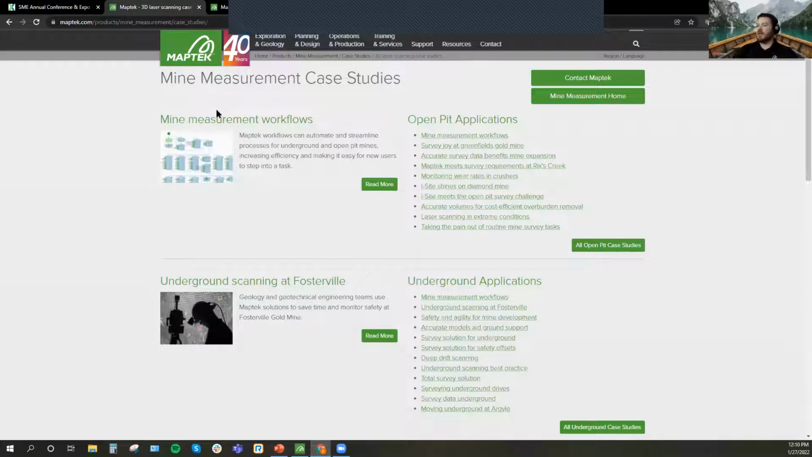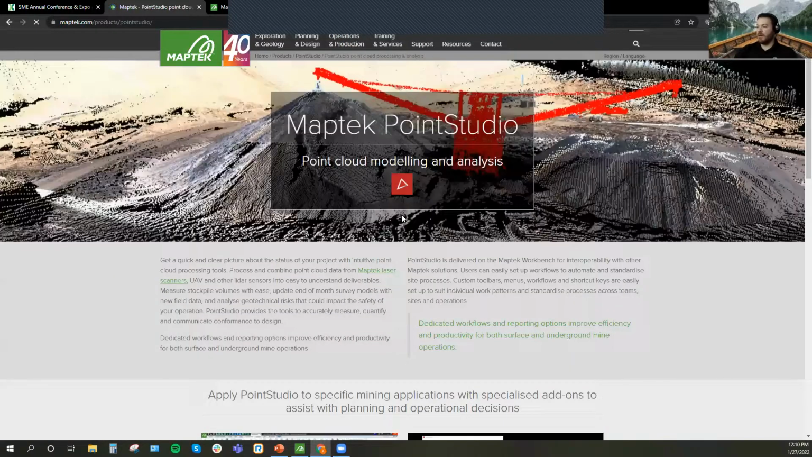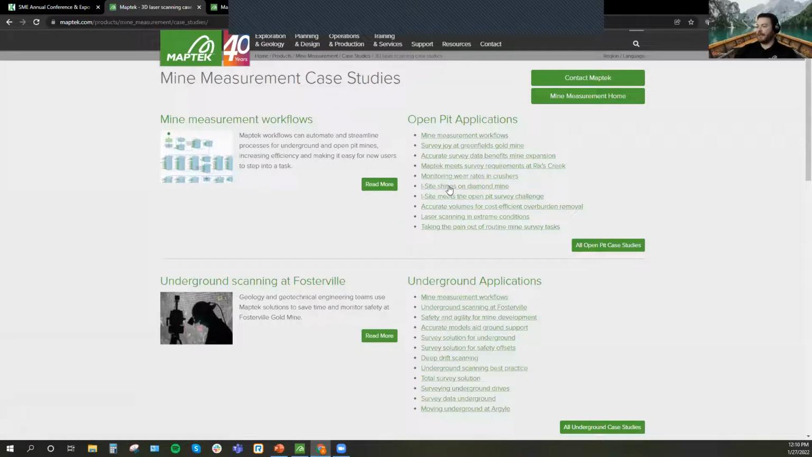So here are the mine measurement case studies. There's a couple different ways to get to that, but if you go through the operations and production tab, you have Point Studio and laser scanners here. You can click on Point Studio, and the nice part is you just scroll down and it'll take you to the case study. So everything that I was talking about is in here, a lot of different stuff, open pit and underground applications, and how even some of this can be built into what are called workflows, where a single task can be simplified or streamlined into kind of clicking play.